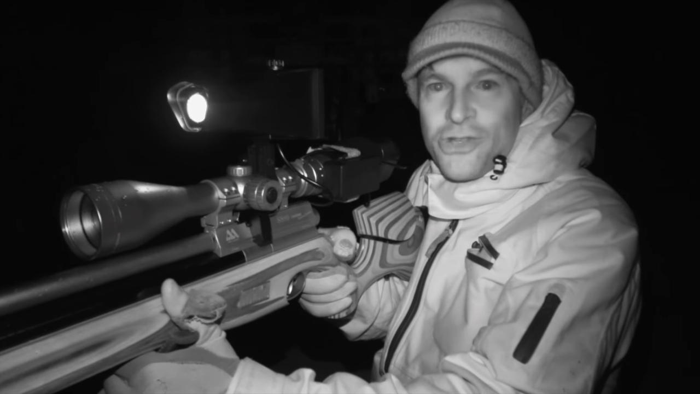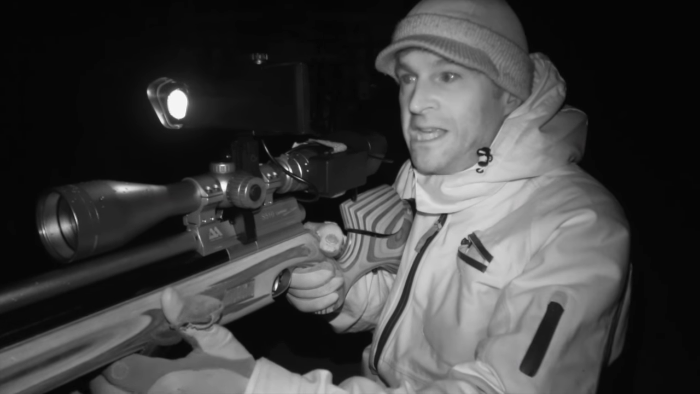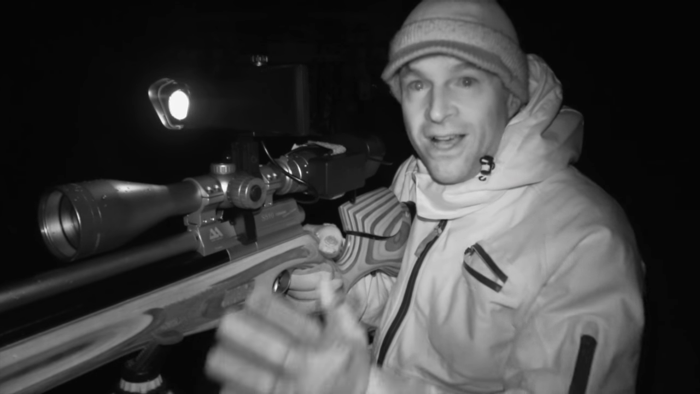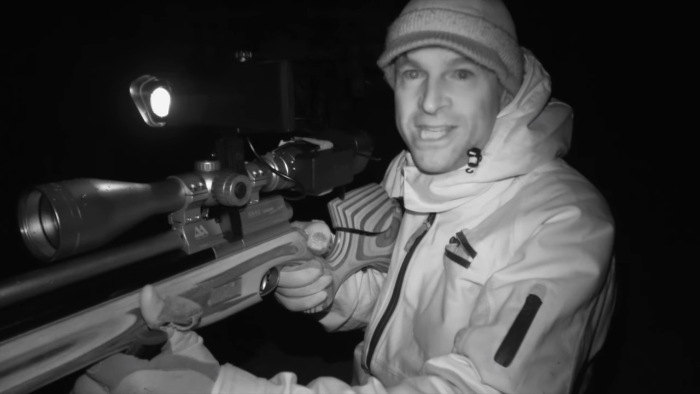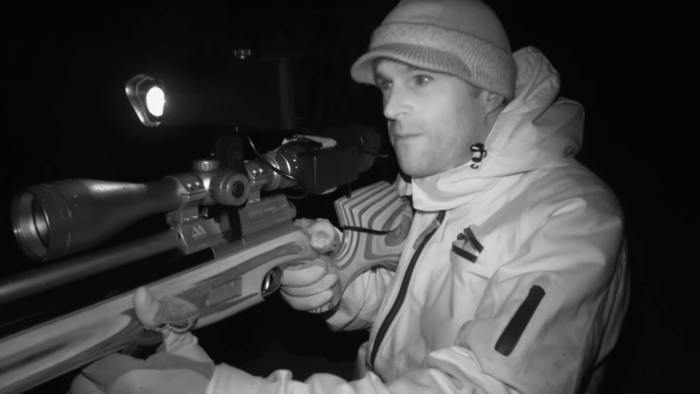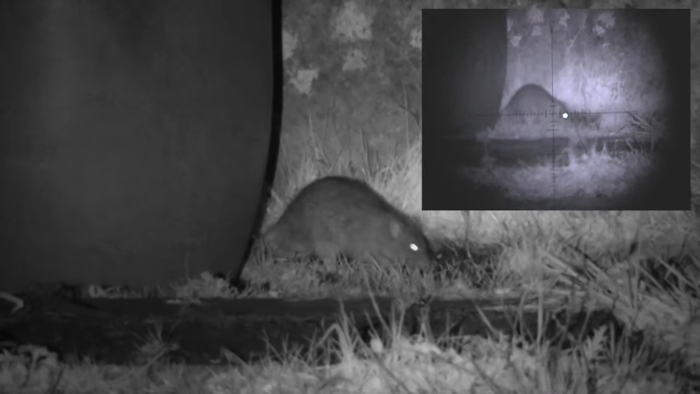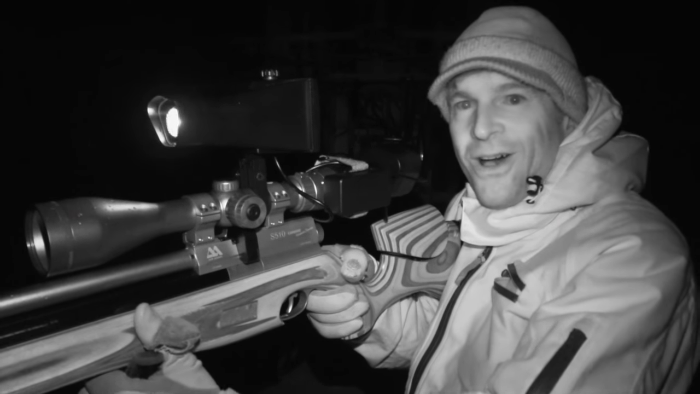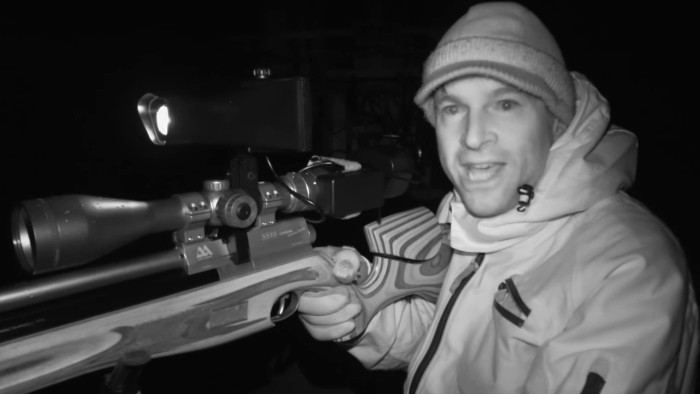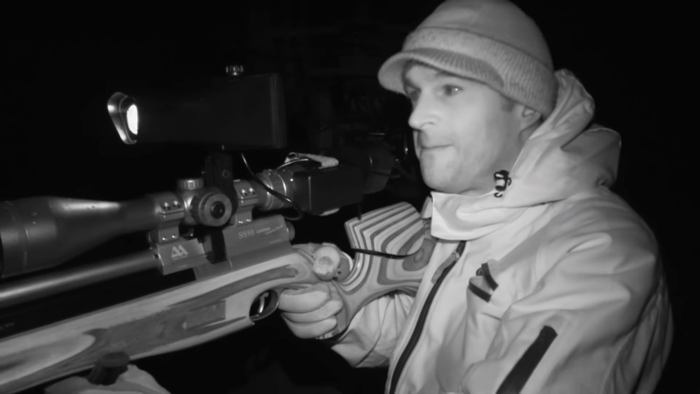Well, that was another extremely fidgety rat. Now, I could have taken a pot shot then, but although this is rat shooting, I still want to treat the quarry with respect, and I want to get those clean headshots when the opportunity's there. That one was on one of the bait spots then. I did the too long over the shot and it's darted off, but hopefully it'll be back again.